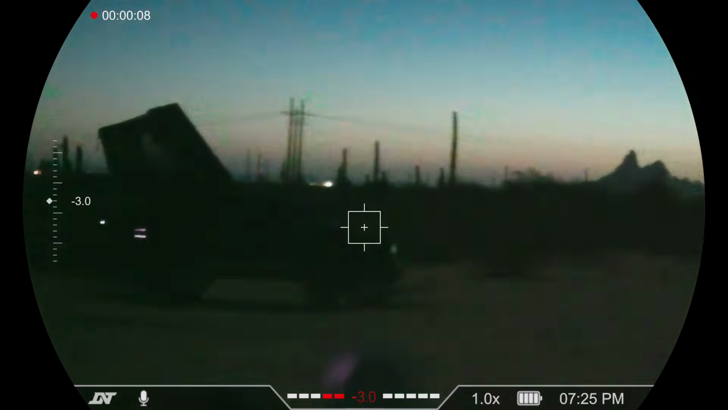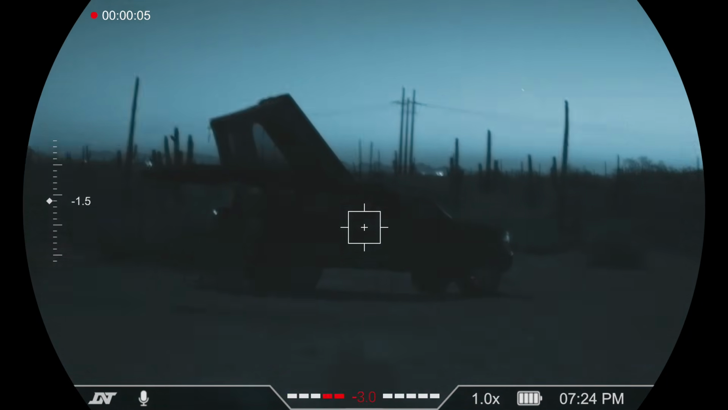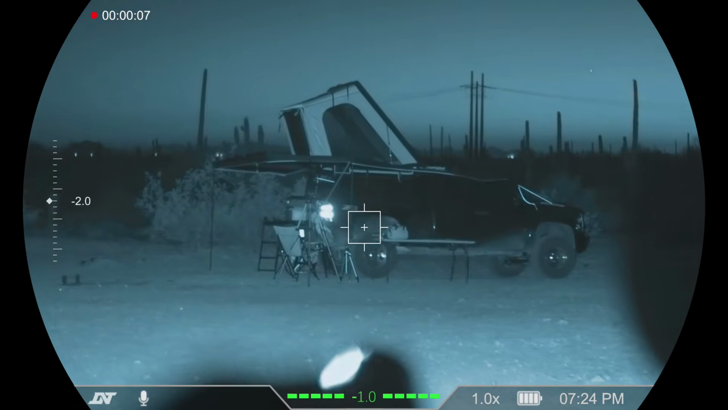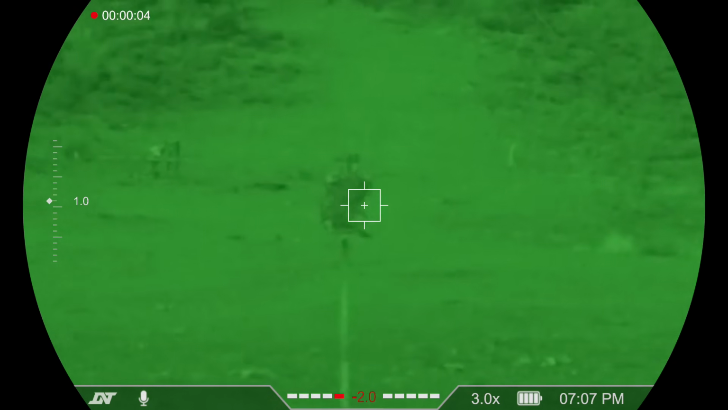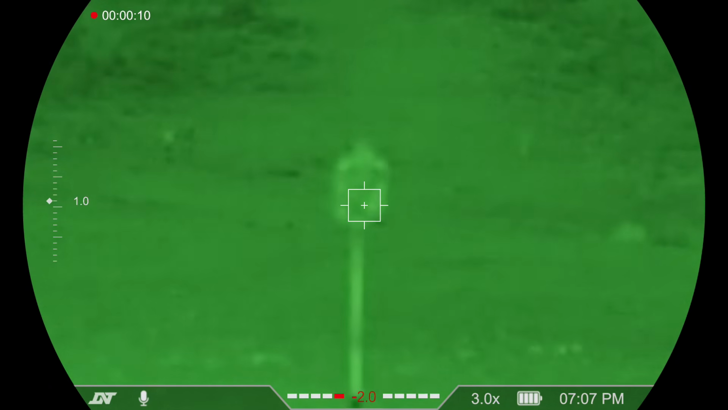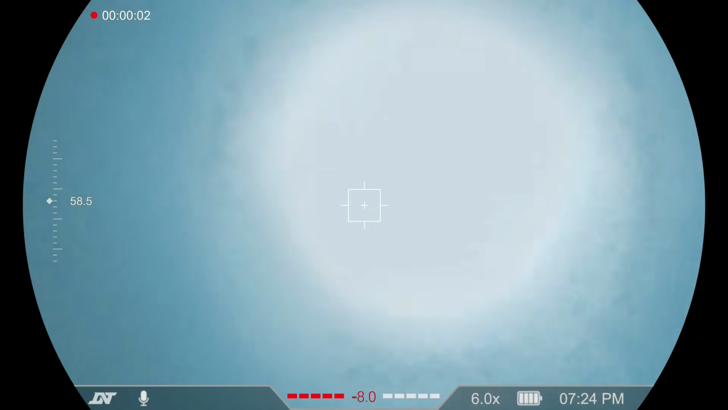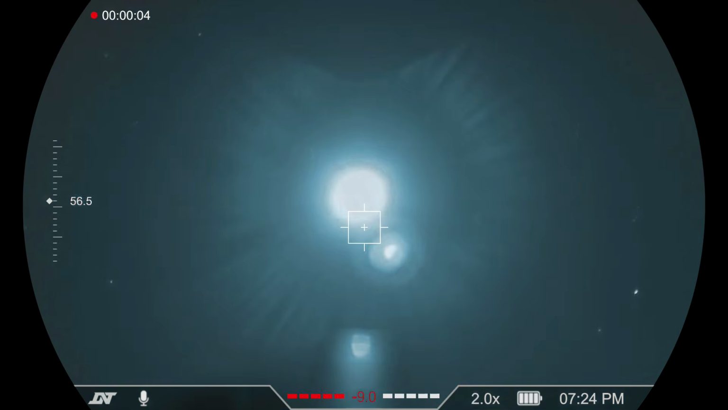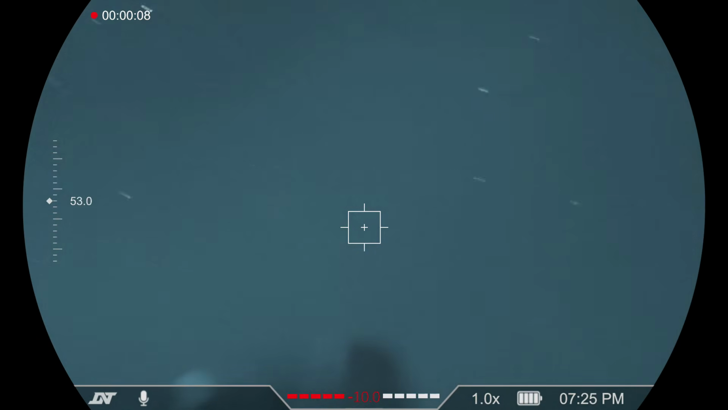In nighttime, the white phosphor and the green phosphor, in my opinion, are the two highlights of it. The black and white works well, but I think those other two, I was able to dial everything in better for better clarity with both of those, no matter the brightness setting that I was at, because it does have multiple brightness settings, which of course in tandem with the light, you'll figure it out. But in white phosphor and green phosphor, I really think this thing shines at pretty good distances.